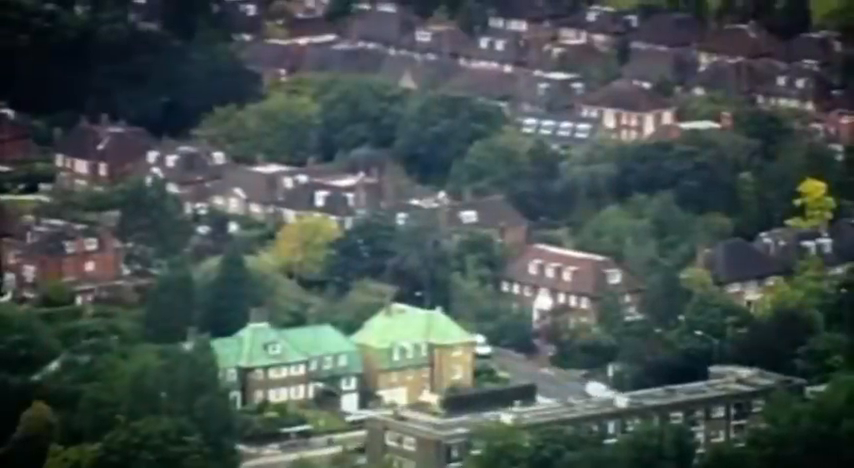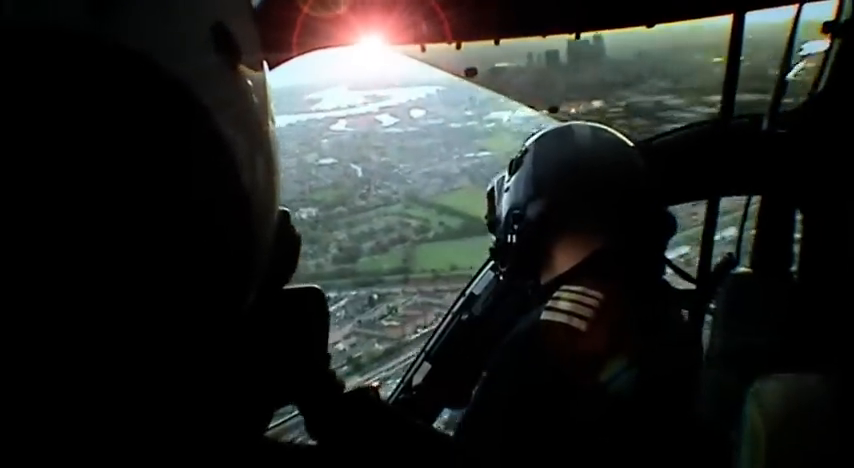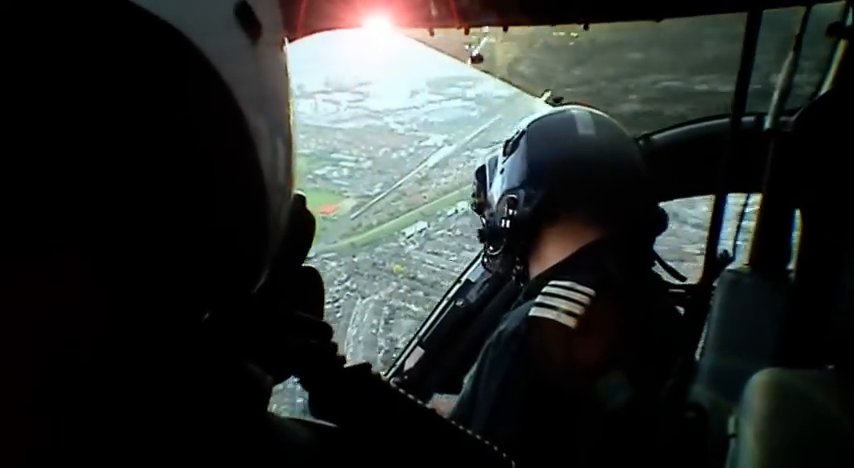Working the Sky Cops camera on this mission is front seat observer PC Arnold. I'm going to stay in the park because I keep coming through there. Yeah, on the day in. It's not always the camera which gives the game away. Captain Sutton has a good view too.